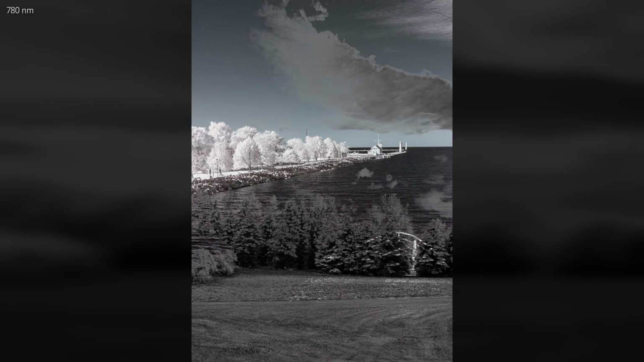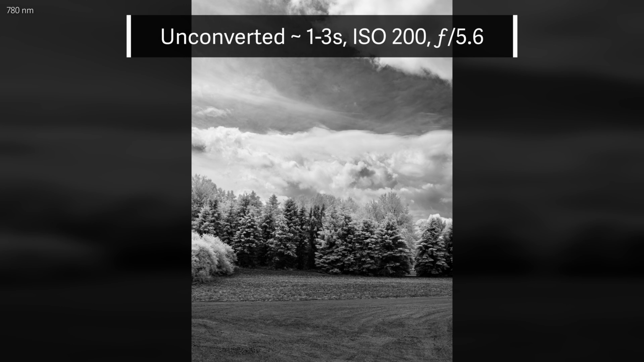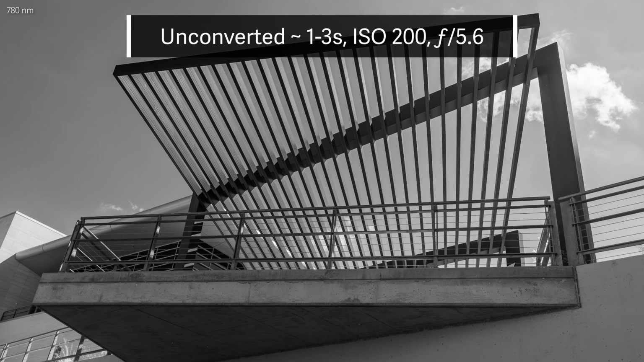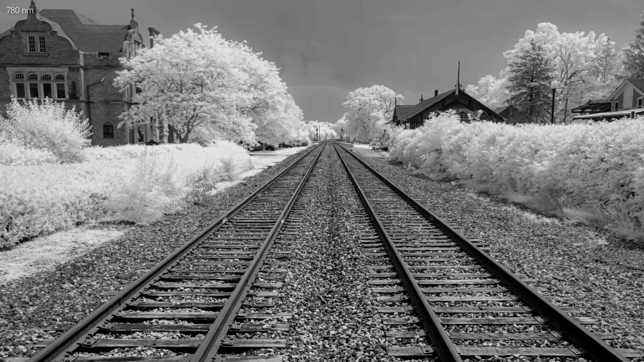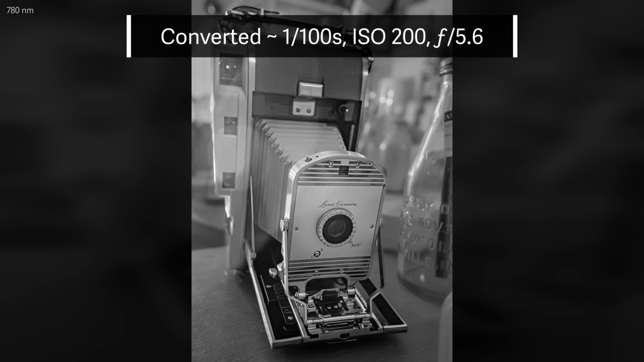When used with an unconverted camera, you can expect long exposures of around 1 to 3 seconds at ISO 200 and f5.6. You'll either need a tripod or a combination of in-body image stabilization and a higher ISO. With a converted camera using the same ISO and f-stop, exposures are around 1/100th of a second, allowing you to handhold your camera with normal and wide-angle lenses.